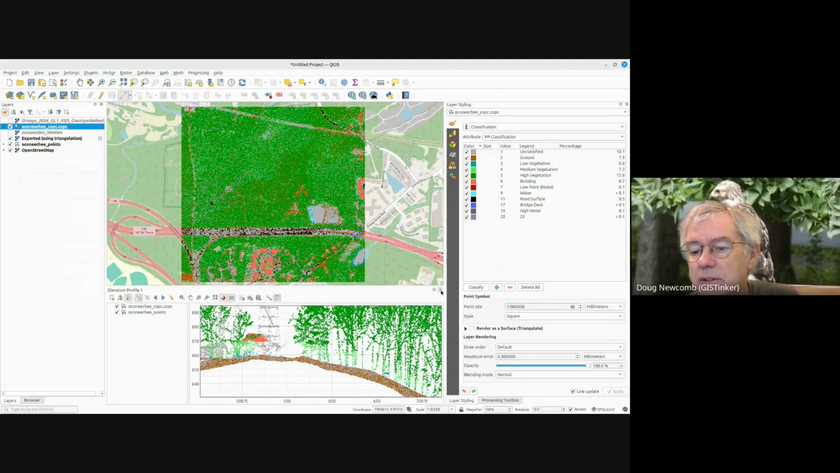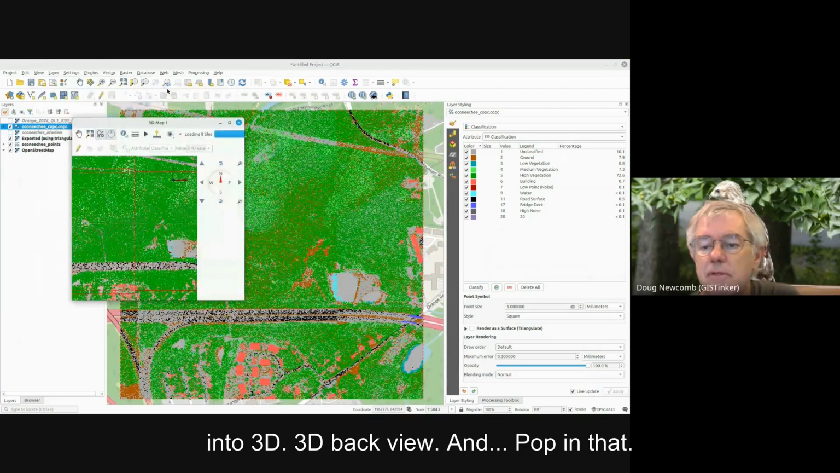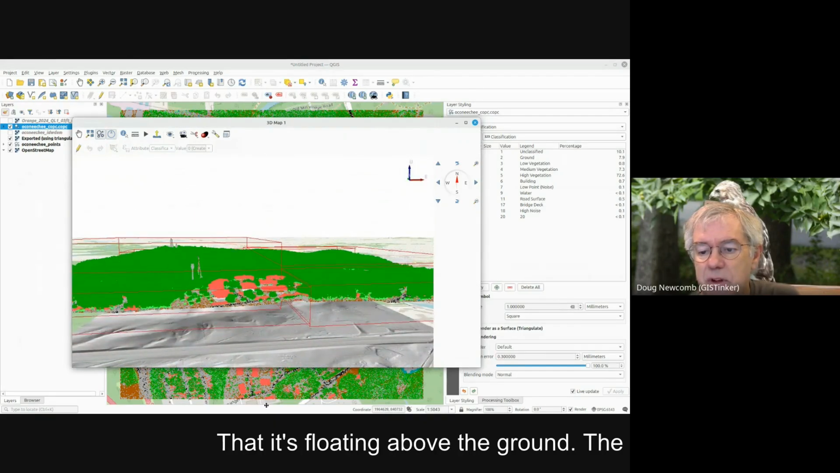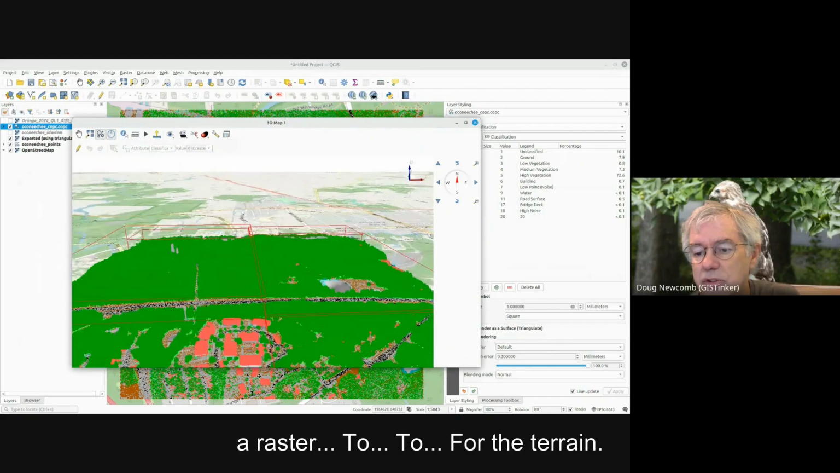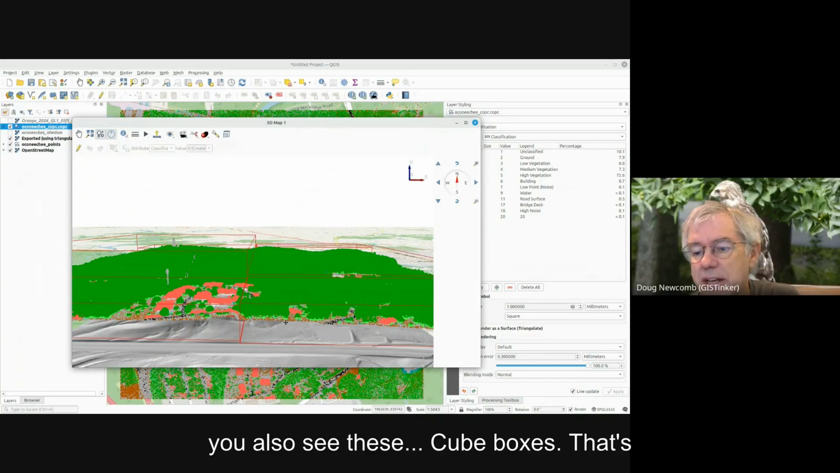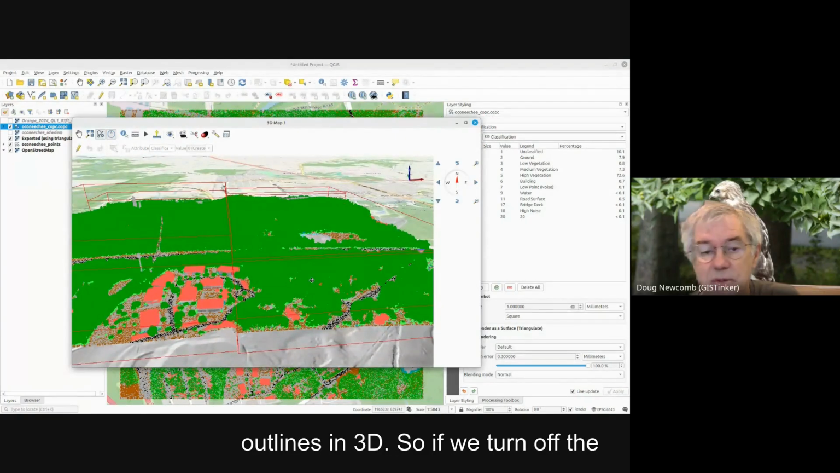All right, so let's pop out of that and let's go into 3D. So do 3D map view and pop in that. And if you pop this up, you can see that it's floating above the ground. The reason for that is that you need to set up a raster for the terrain so that it'll be next to each other. So you also see these cube boxes. That's the 3D version of our VPC showing you the outlines in 3D.